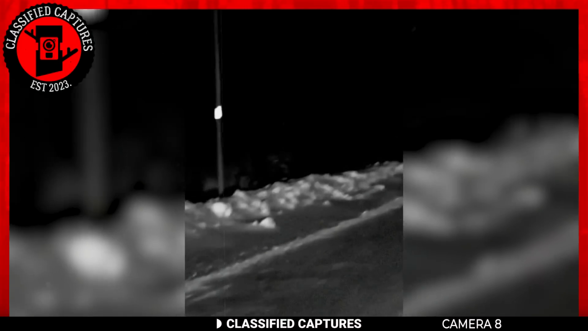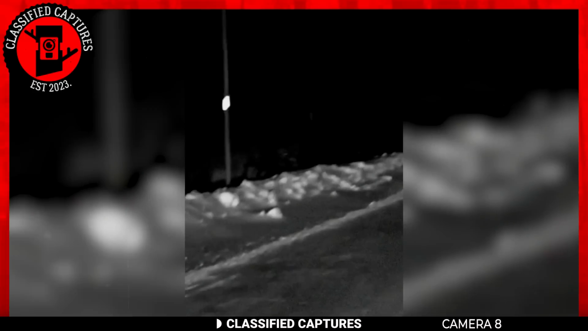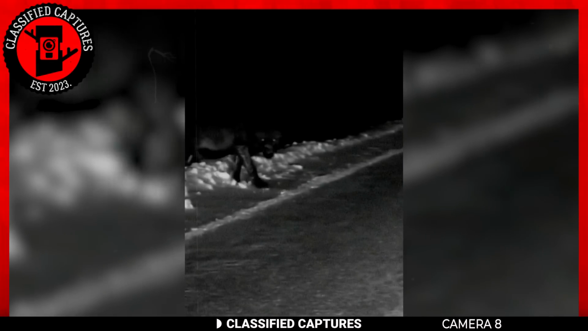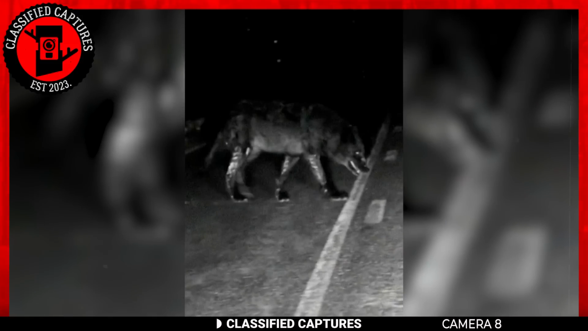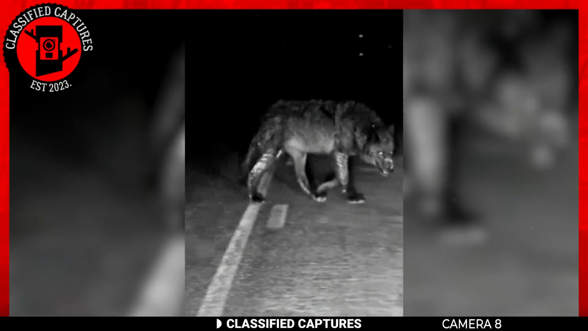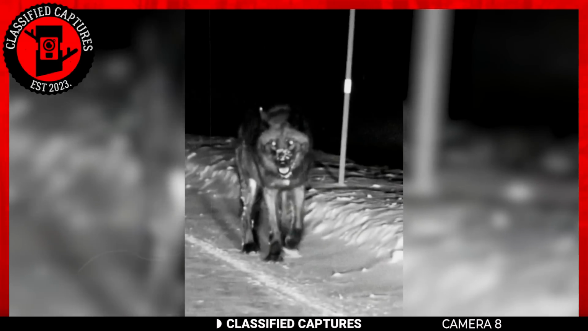Let's move away from the Bigfoot sightings and take a look at this magnificent black wolf. This particular footage was taken at Yellowstone Park. A huge wolf emerges from the woods onto the road. Its size unmistakably reveals a dominant male wolf. Adult wolves typically weigh between 60 and 70 pounds, with the largest ever recorded reaching a staggering 143 pounds.